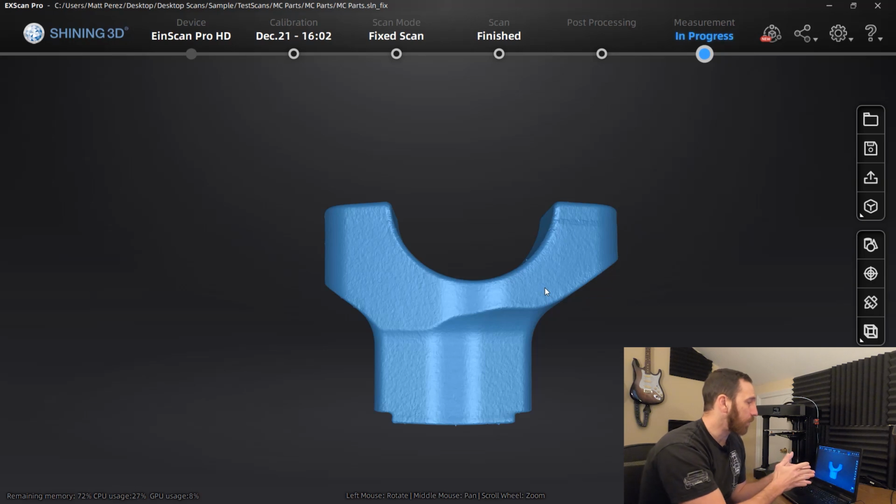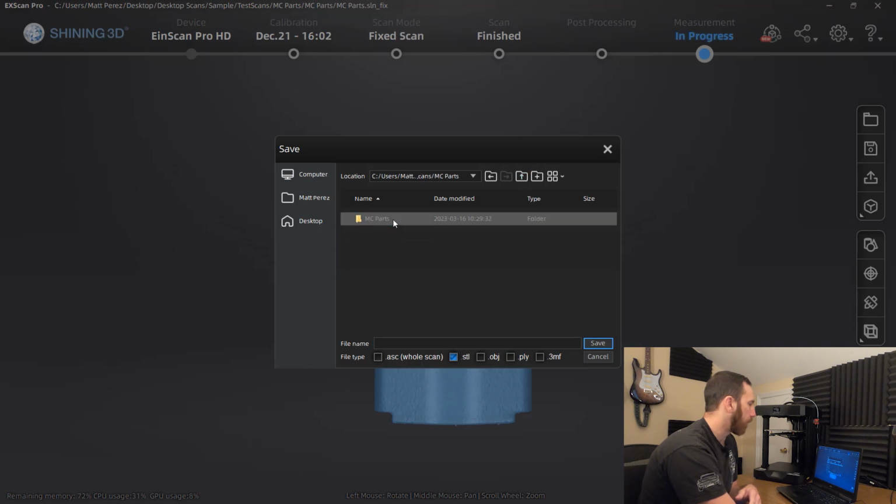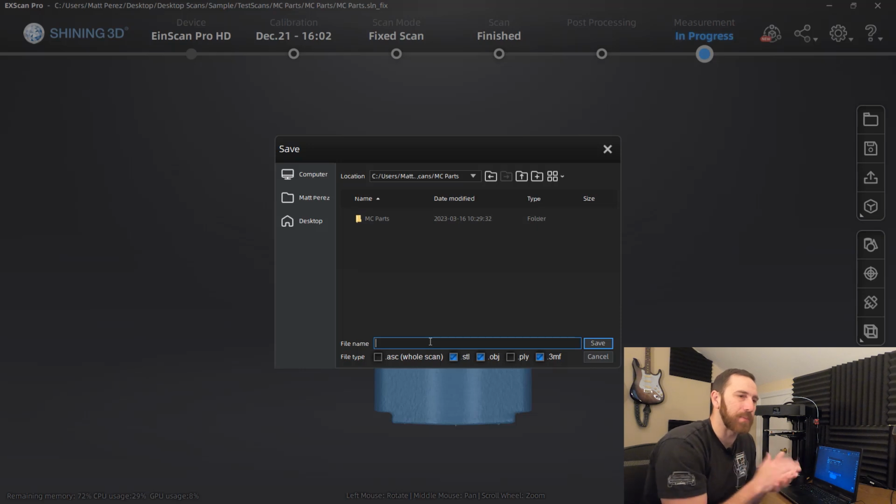At this stage, what we want to do is save this out as a scan now. We want to save it as our mesh. So we're going to click Save Your Scan. We are going to pick our project, so motorcycle parts, and I'm going to save this as an OBJ, an STL, and a 3MF, simply because I like the redundancy of having those three.